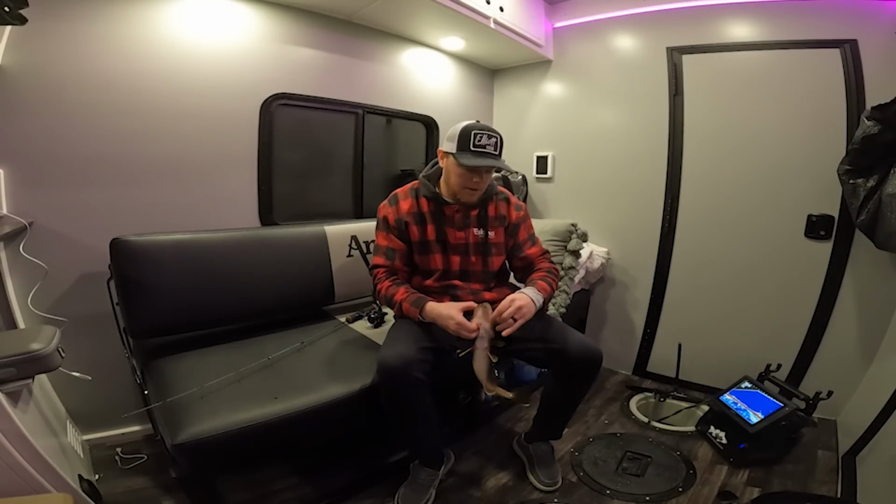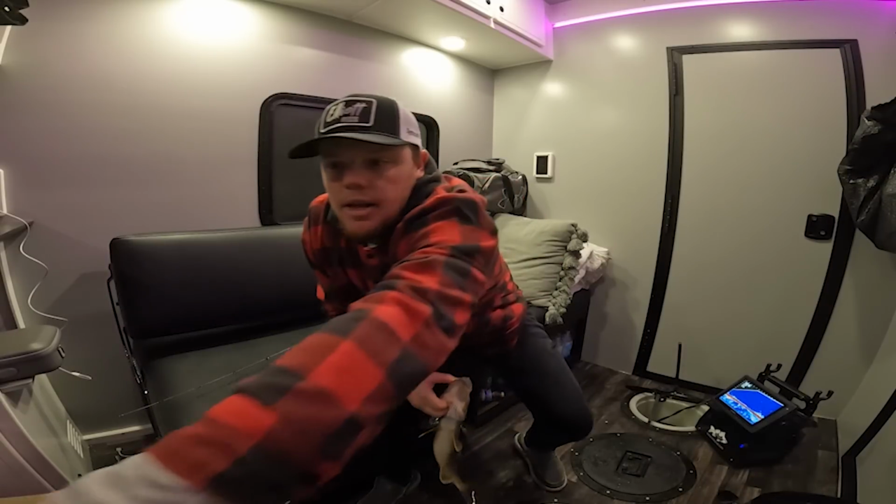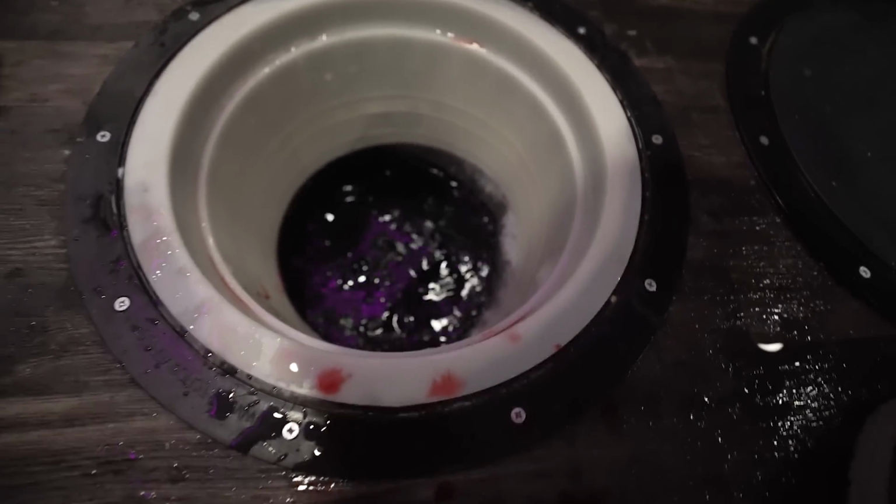I'm just holding it in my fingers. As soon as I feel a little bit of a tap, I release it, let that line go so that fish can take it. The GoPro decided to stop recording, but we're gonna let this fish go. It's not a very big fish, but so long. It's been a night, that's for dang sure.